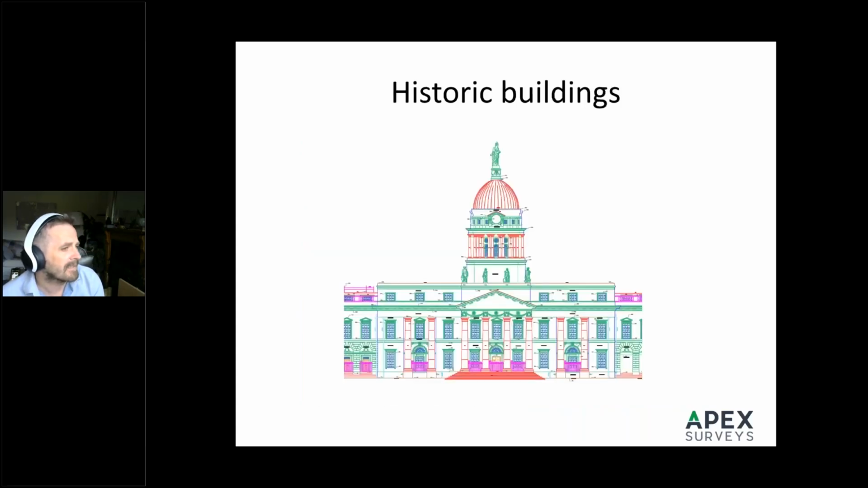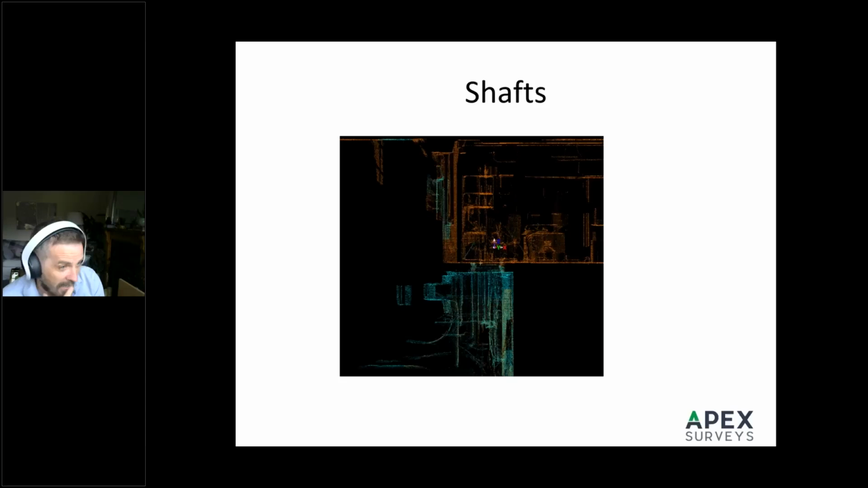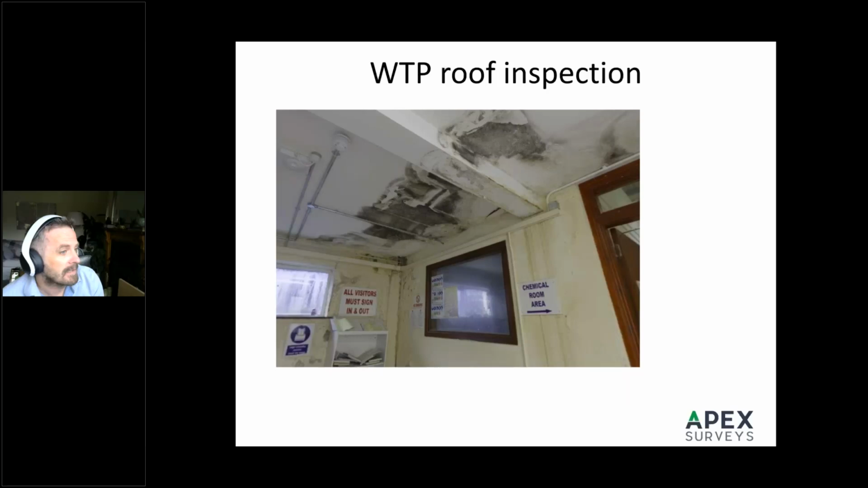Historic buildings, monuments, silos, quarries, stockpiles, lift shafts, even manholes, motorways. And then in terms of complex structures, I'm going to go into a little bit more detail here.